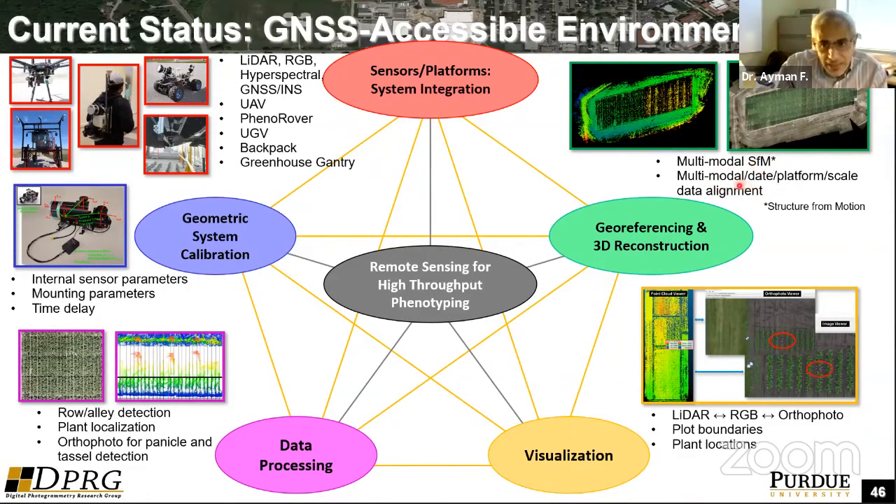That's another area of work that you have to worry about to get this 3D reconstruction. Then there is the data reduction, basically using those georeferenced products like orthophotos and automatically detecting the plant rows and the individual plants if possible. That's very important. That's the data analytics, or the data processing.